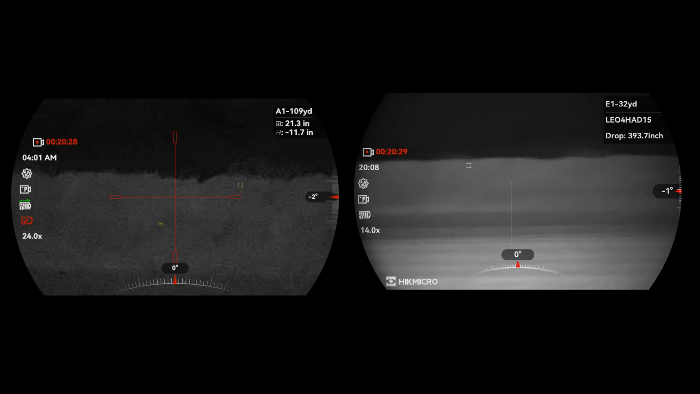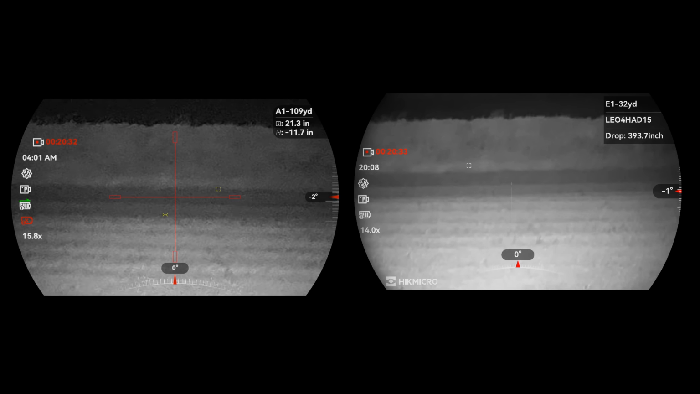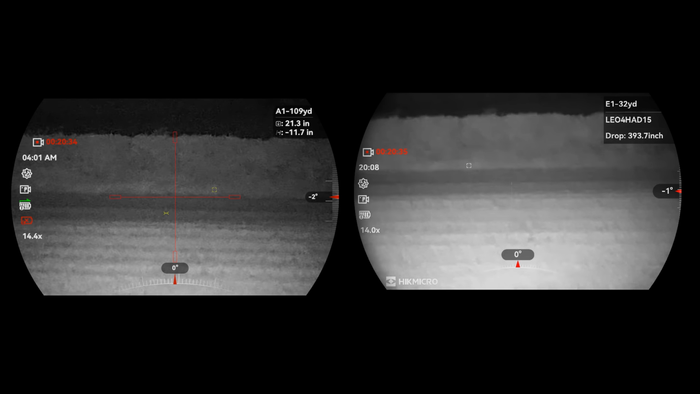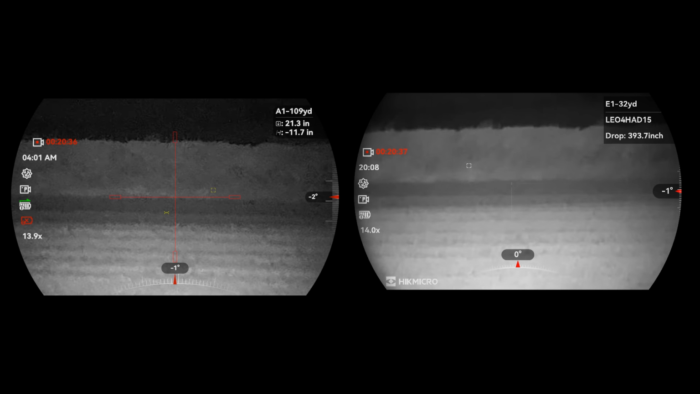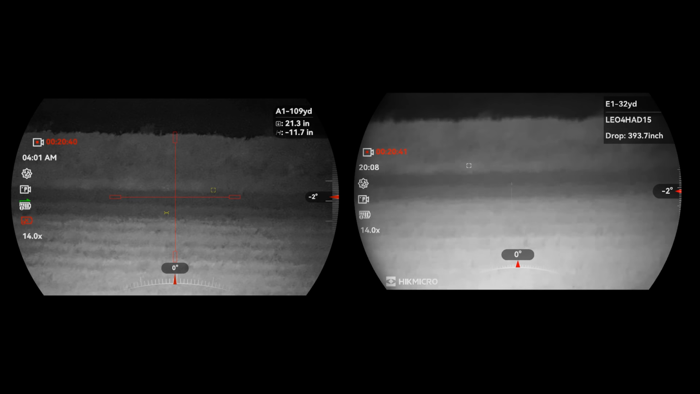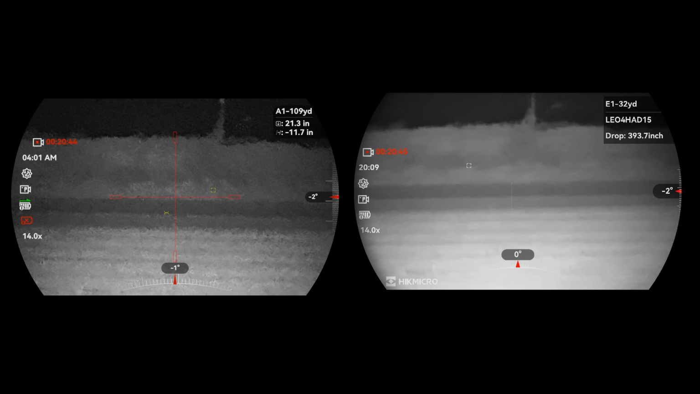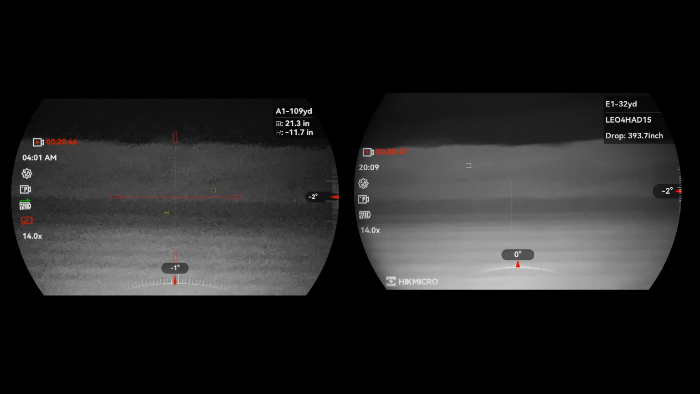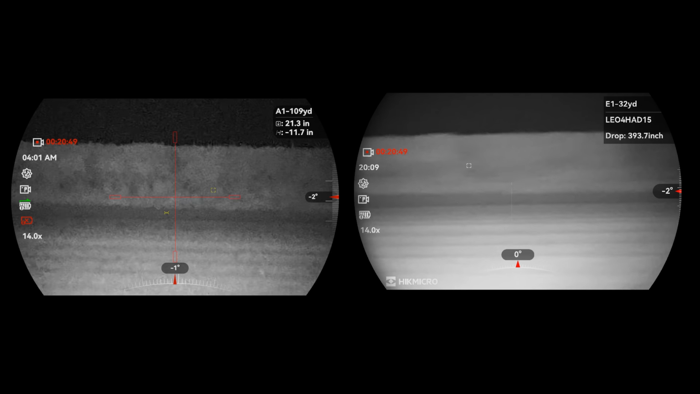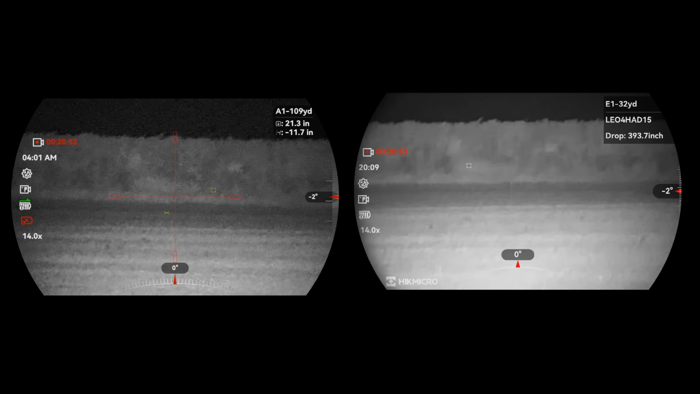Let's go to 14, that seems to be a reasonable, at least they're the same. Yeah, not sure if the WDR, whatever it does, I'll have to look that up and check. It was on the light and I'm not sure exactly how it functions.